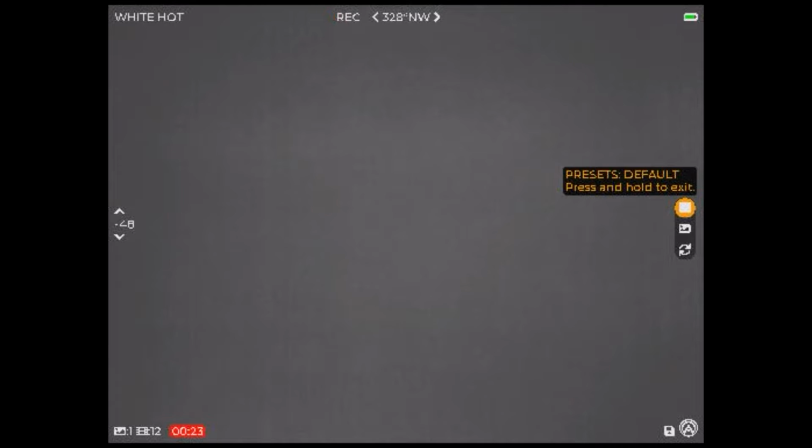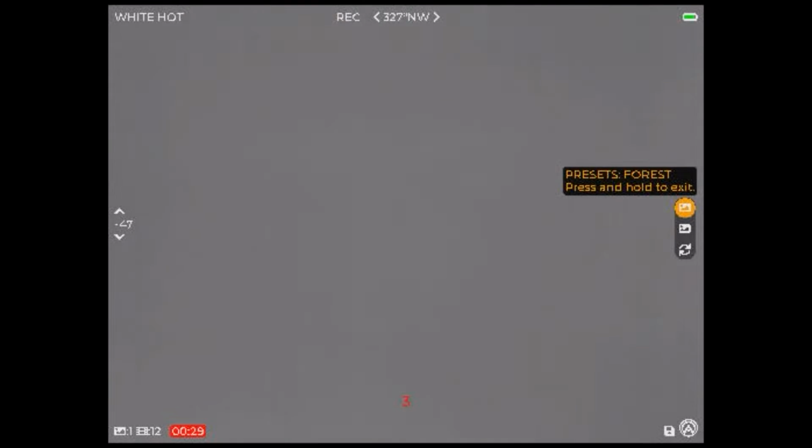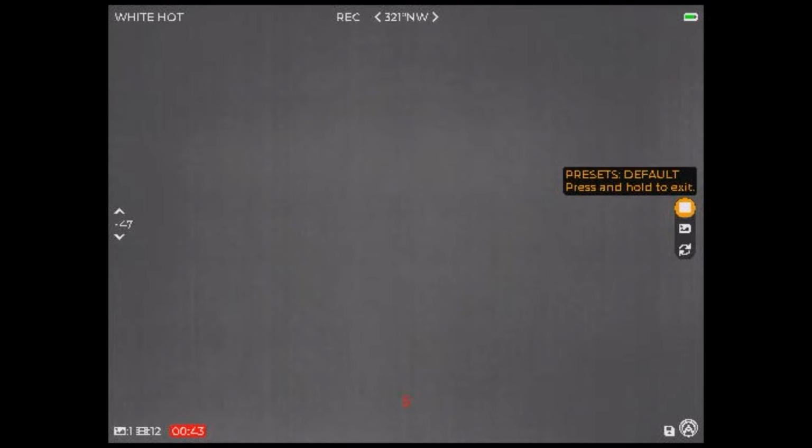It's got default, it's got forest, detect, which is that kind of highlighted mode, indoors, and then sky and sea. I've just been leaving it on default, and then I changed the settings for that myself. If you exit out of that and go down, you can go to the brightness level, and then if you go down one more, you can do kind of your rotating for your screen. You can change that to auto or inverted or whatever it is, and that changes the orientation of the numbers that you see on the screen right there.